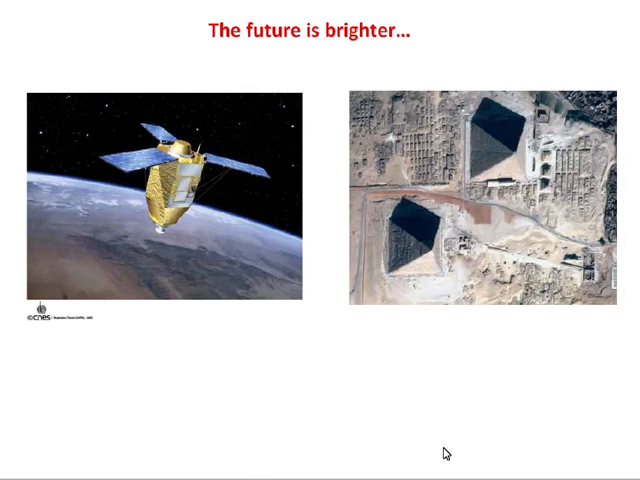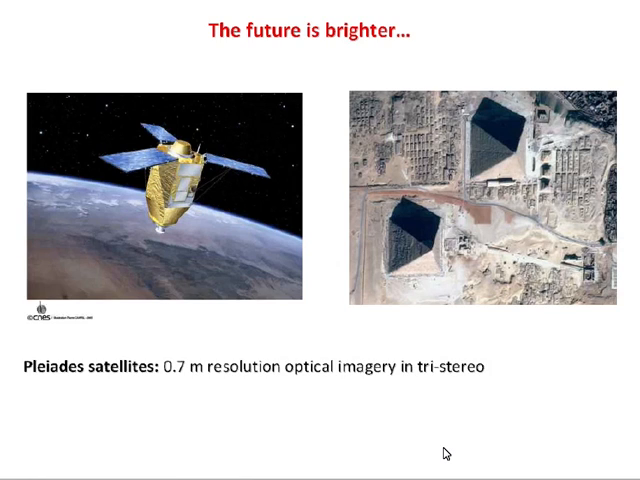So one is a satellite that's just been launched in France. It's called Pleiades. It's a successor to the SPOT satellites, and it's very high resolution, 0.7 meter pixel size at the Earth's surface. But the key thing is it's in tri-stereo. So this satellite will actually take 3 photographs of every scene on the Earth's surface that it's programmed to capture, a few seconds apart as it's looking off nadir, then nadir, and then back off nadir.